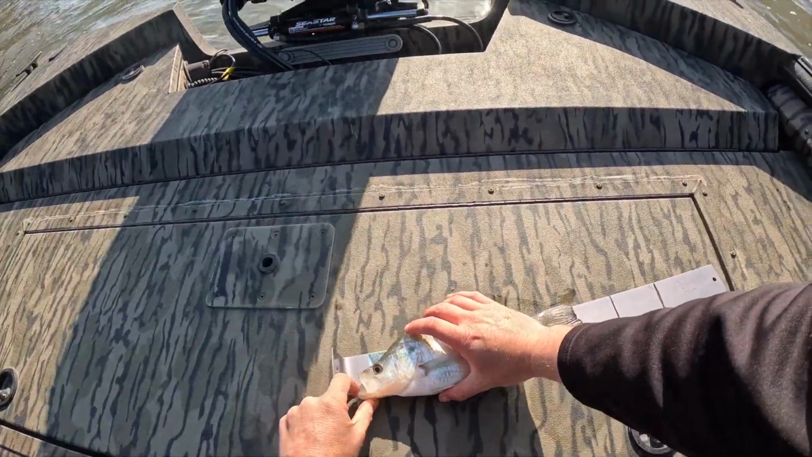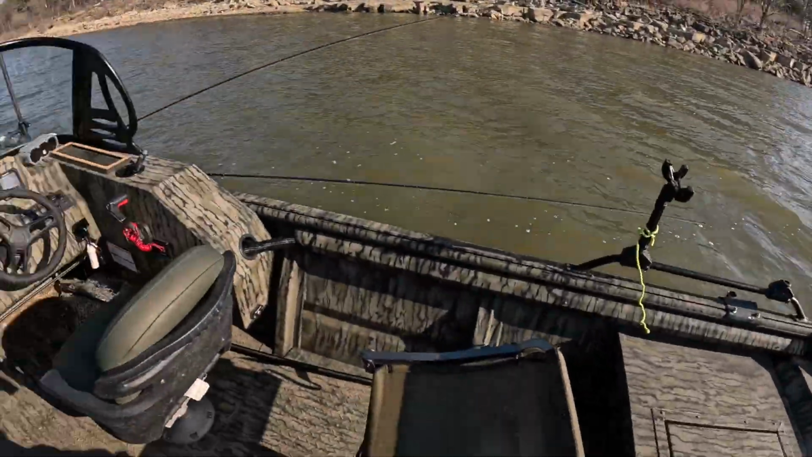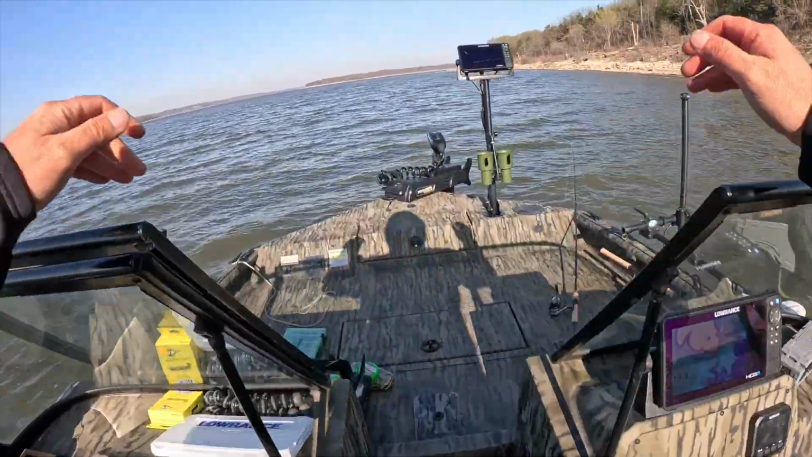12 and a quarter. Another great fish. I don't think I want to keep any today, so they're all going to go back and go spawn.